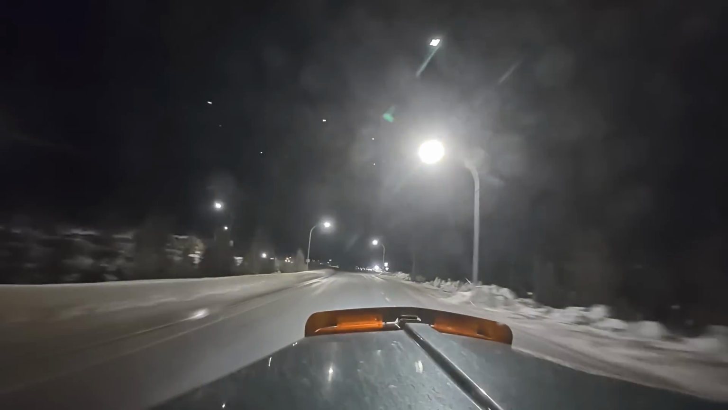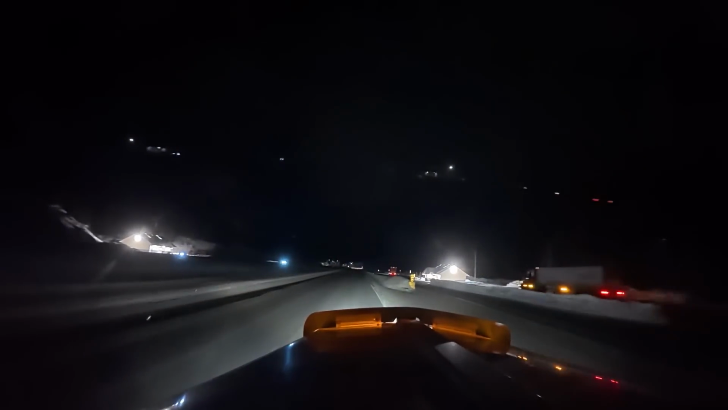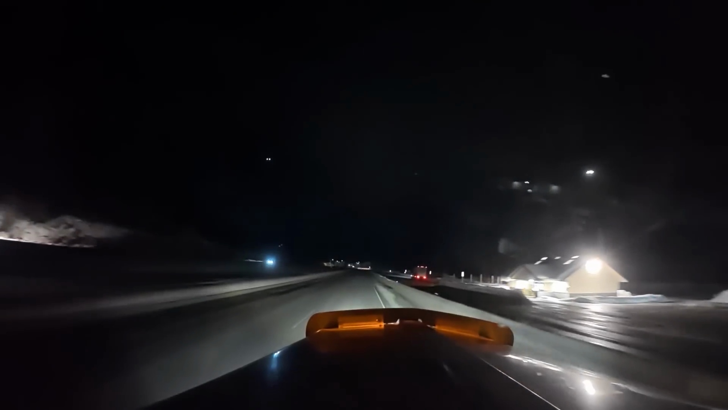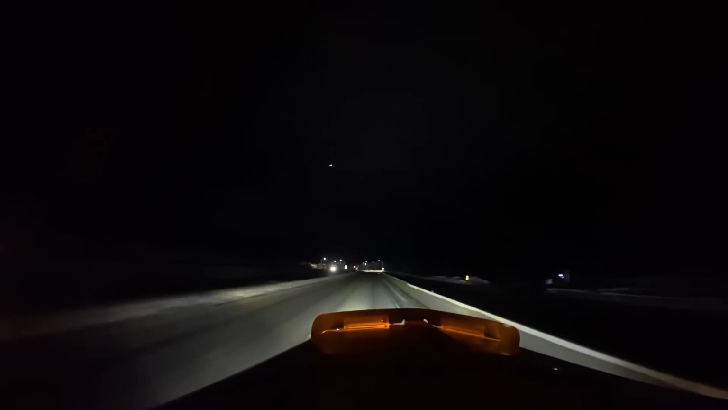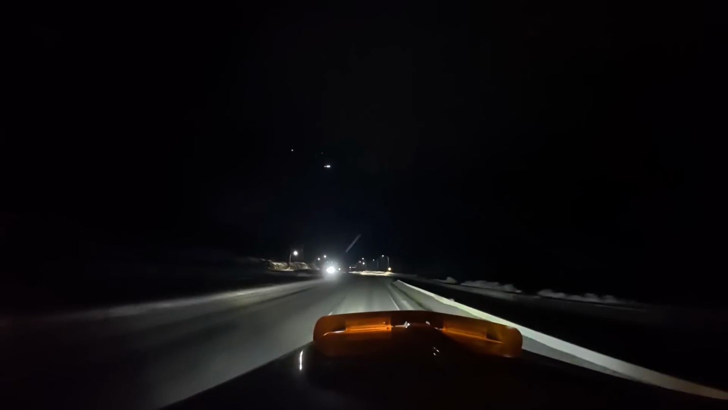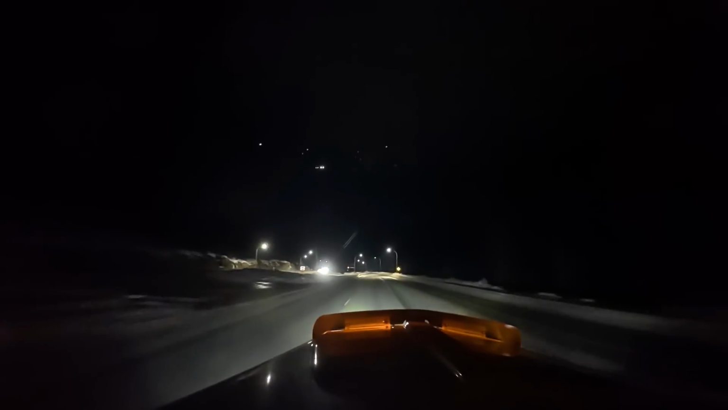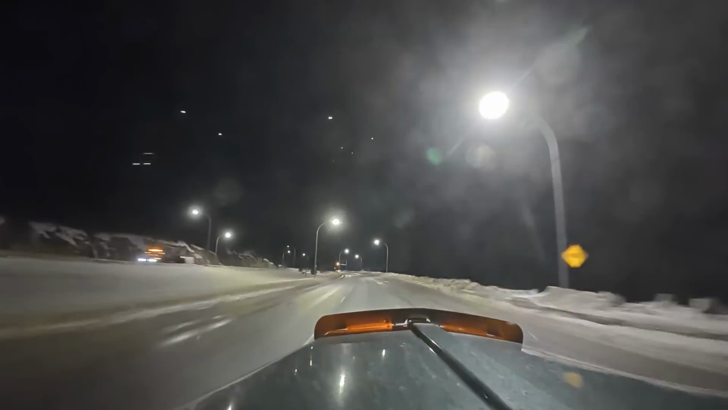Even in the summer, it's helpful turning lockers on just to get the extra traction so you're not spinning your tires and burning tires off. On a hard climb like that, turning your lockers on in the middle of summer will save you tires. I mean, you don't need to.